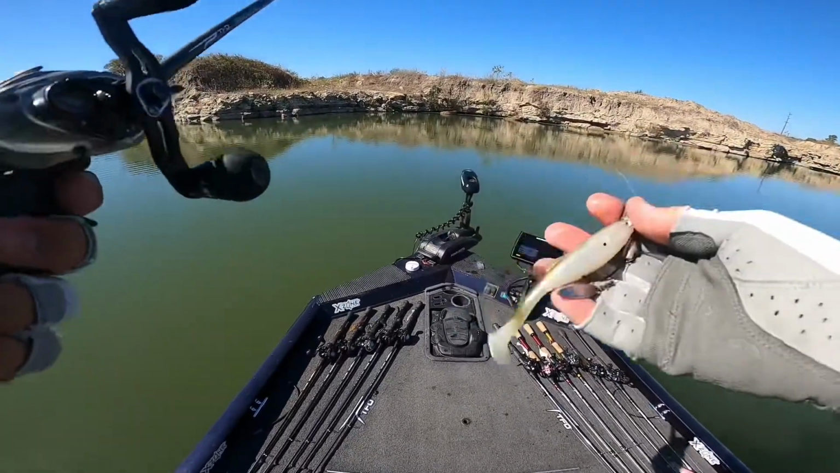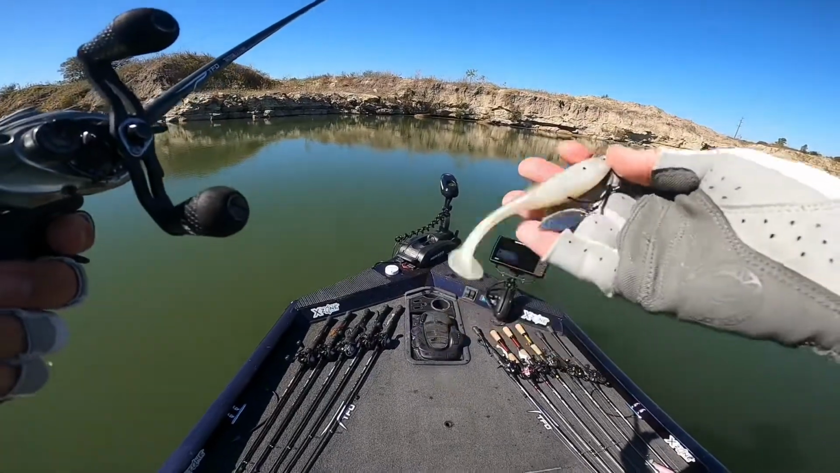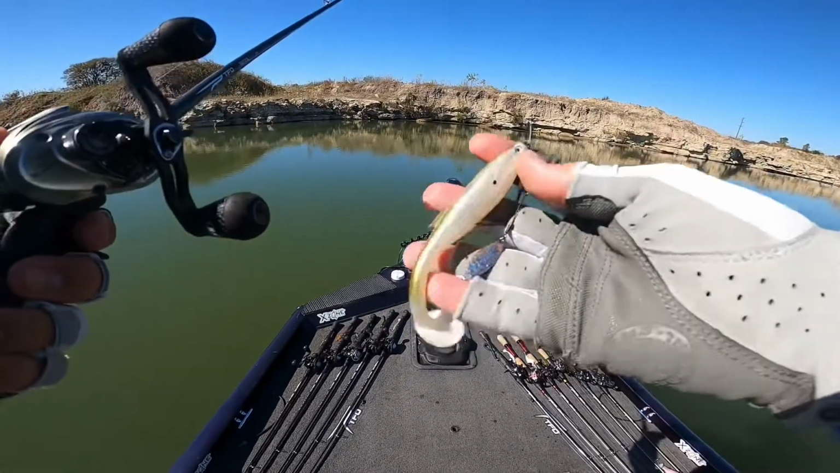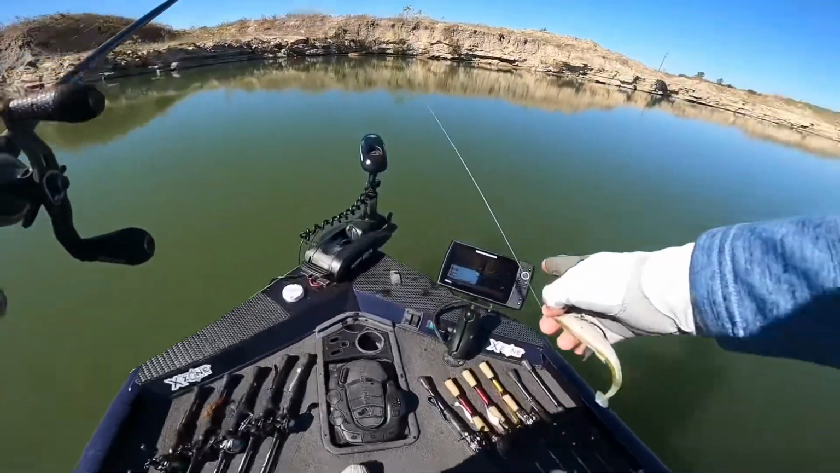I tell you, I struggled this morning, fished for about 4 hours this morning, and got nothing. And then this afternoon, around 12:30 or so, it kind of turned on, and I've now caught 3. And I'm still seeing more swimming around on the graph.